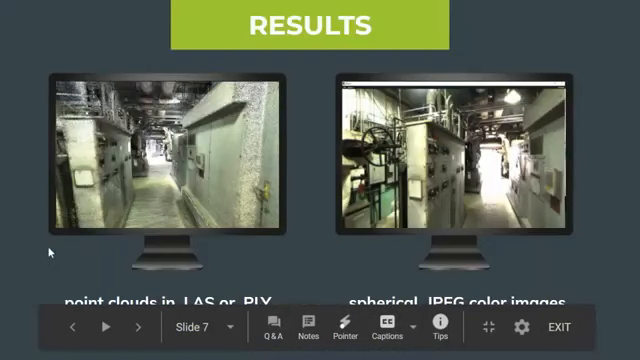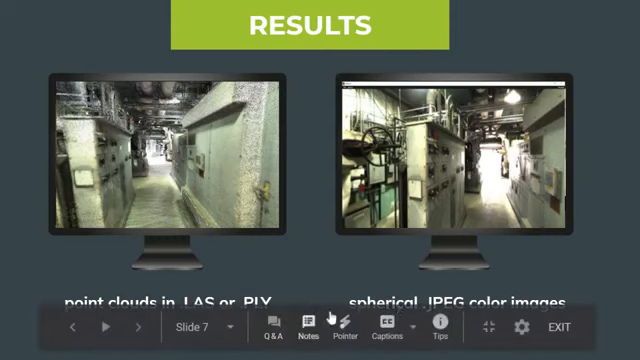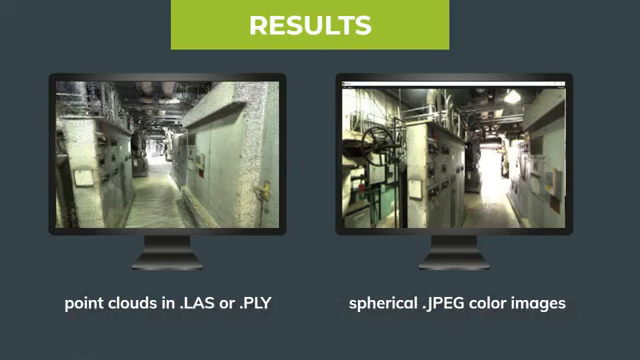So to summarize that, you have the colorized point cloud, and that comes as a LAS or PLY file. Or you have the spherical images. We have our own viewer called Retrace, where you can view these images. Or if you want, you can access them as just the pure JPEG photos and bring them into another image viewer as well.